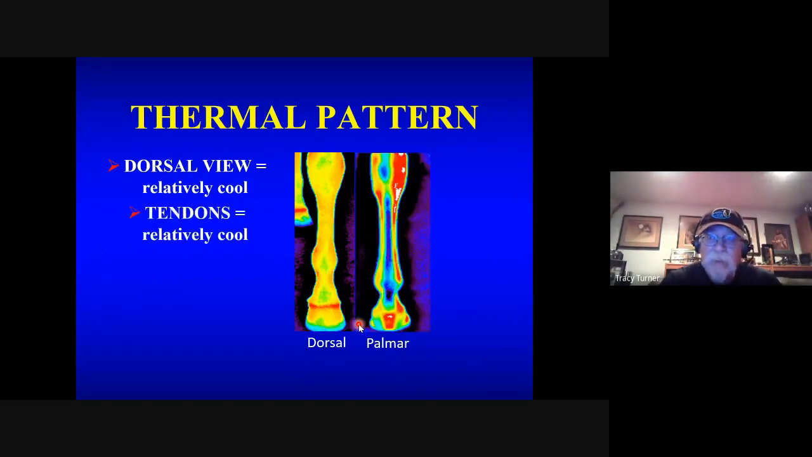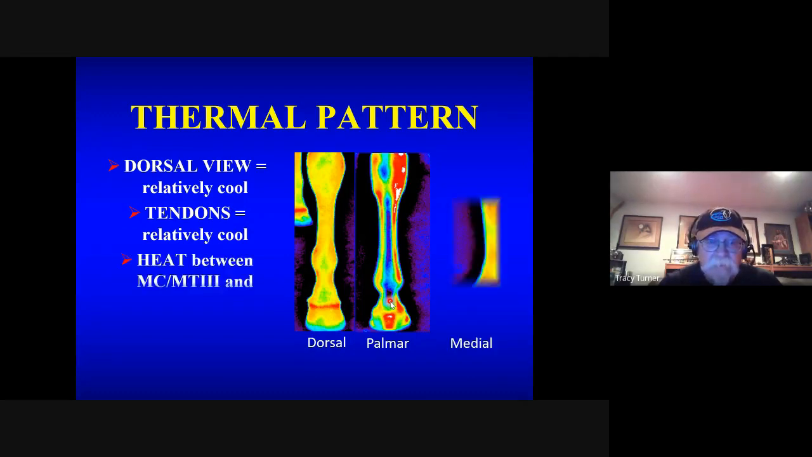Then you go to the tendons. Again, the tendons themselves, as you can see here, have very little vascularity, and so they tend to be relatively cool. We start to see more heat between the bulbs of the heel of the foot, which is a deep concavity. And here on the inside of the leg, you can see more heat because that's where the vasculature is, on either side of it. But right directly over the tendons, very cold, because there is no circulation there, or very little.